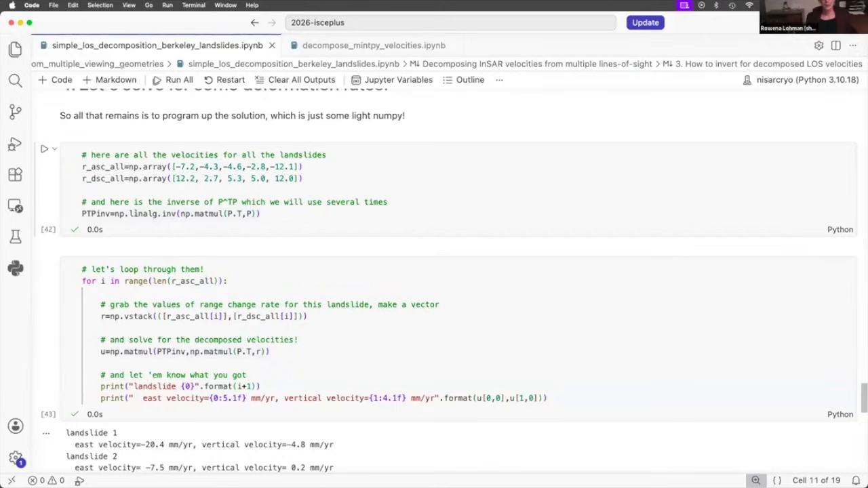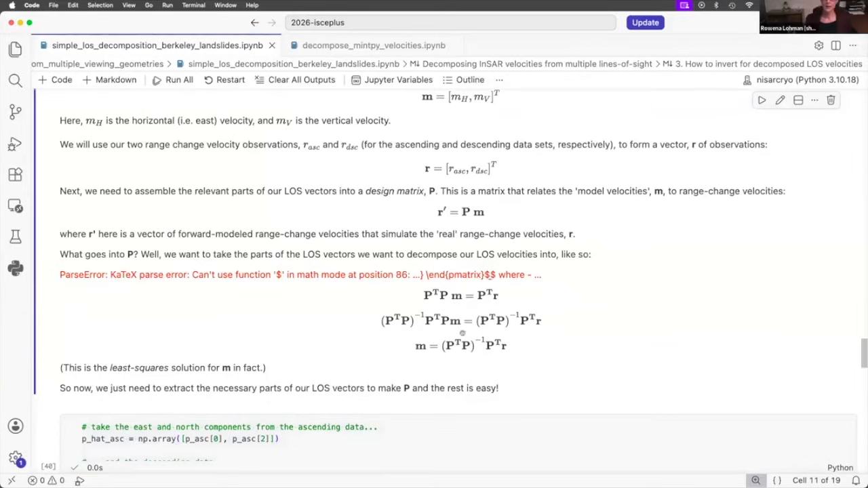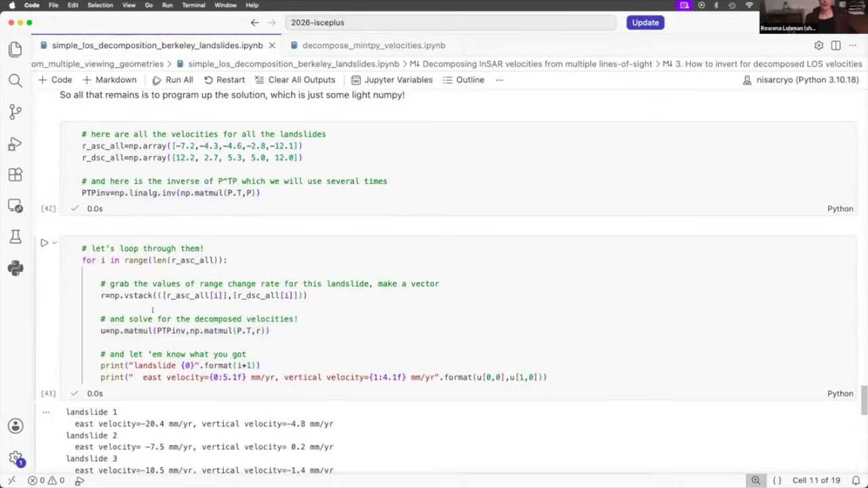This P transpose P inverse is just something that's used a bunch. It's the equation we saw up above here. If you're interested in this, any course on inverse methods covers it, and it's even the same math you use when you fit a line to a set of data. You can find more info about that in lots of places. And so when you solve for it, you end up just taking this term here.